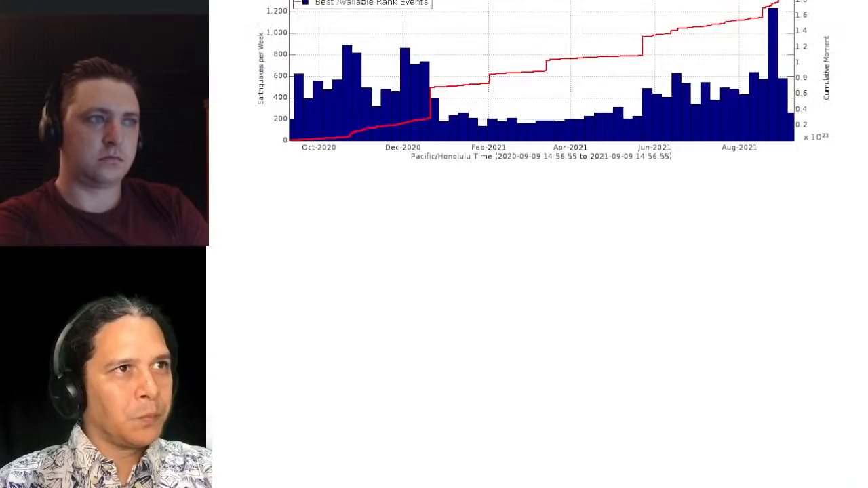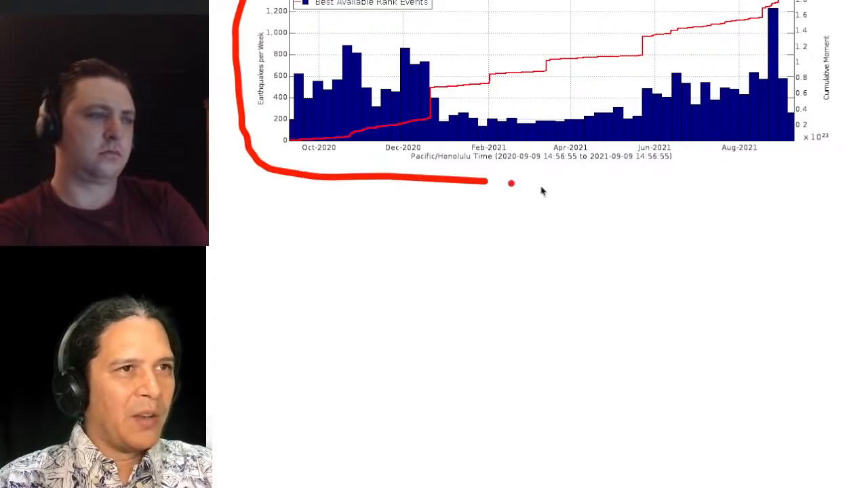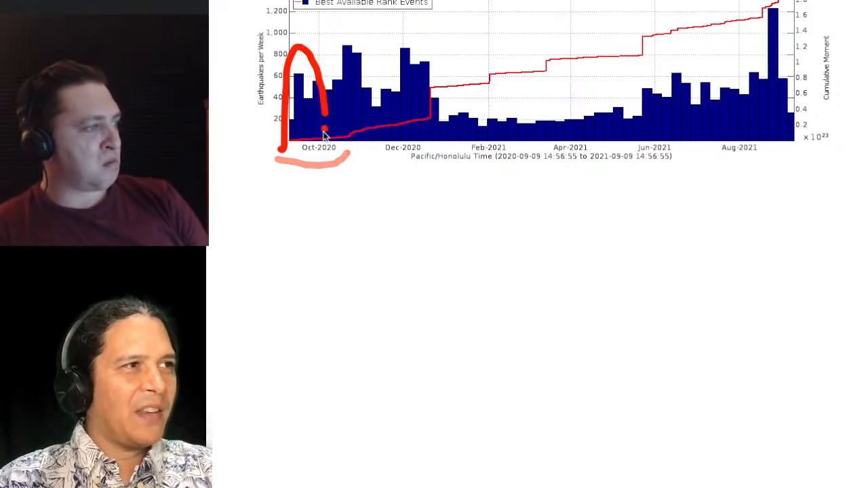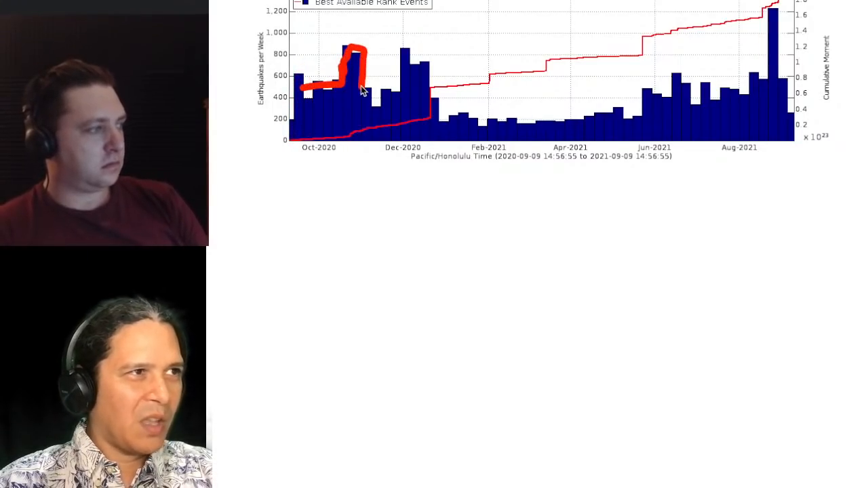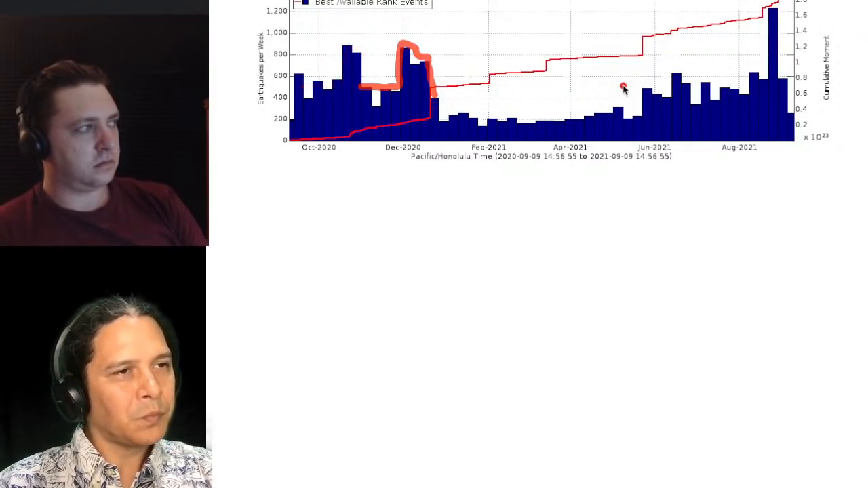So here is the last month's plot of earthquakes for the last year. And so you actually have October 2020 right in here. This is the beginning of that seismic period that begins right through here, and that leads up to more earthquakes and eventually the eruption happening at the end of December, right through there.